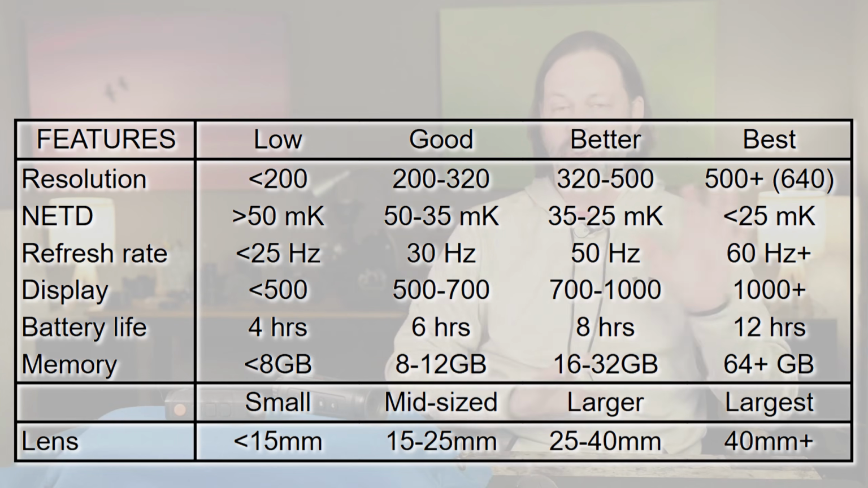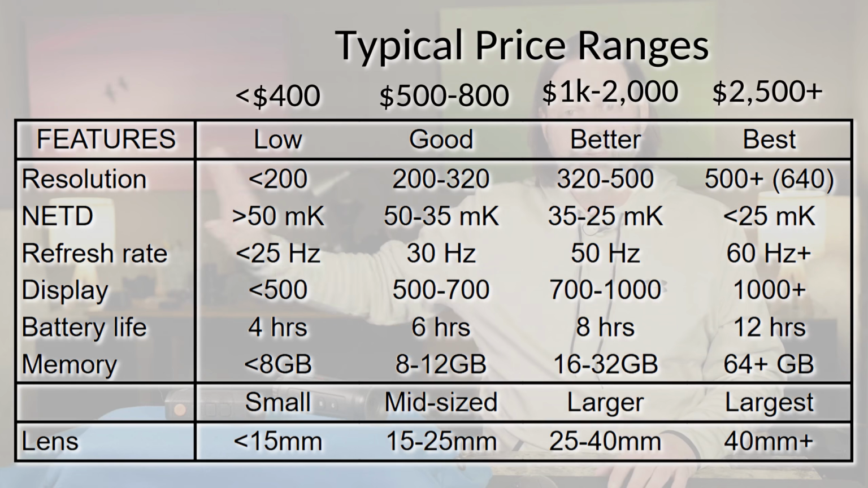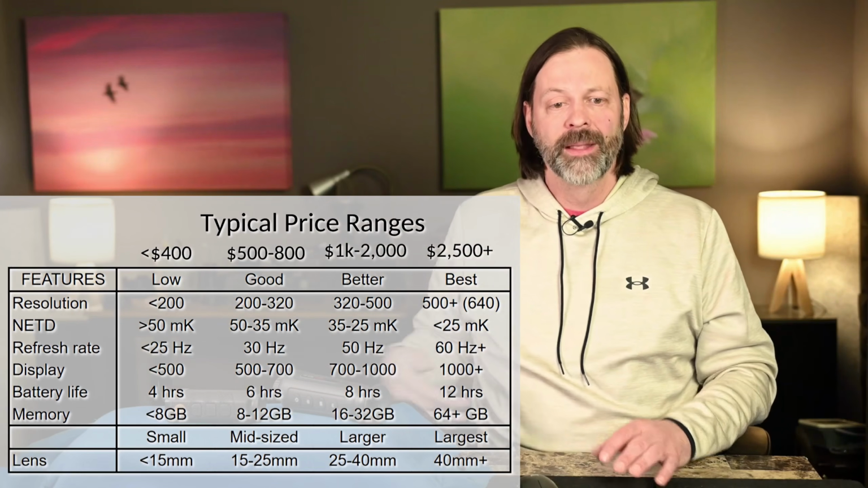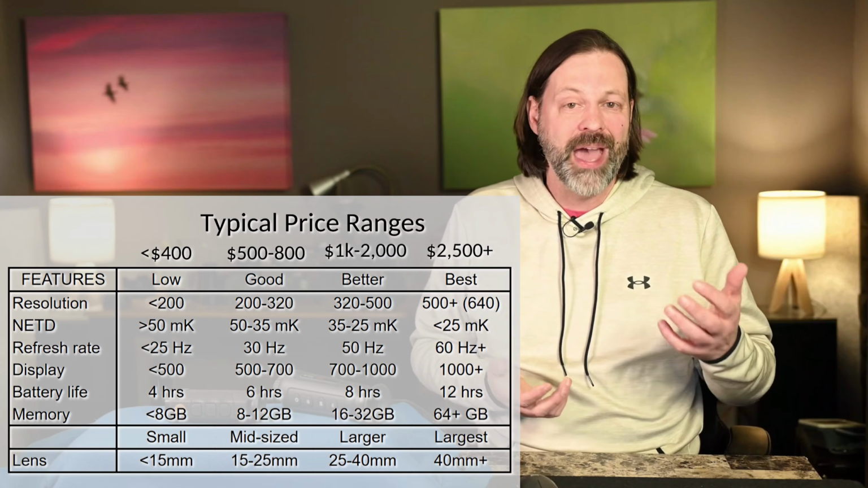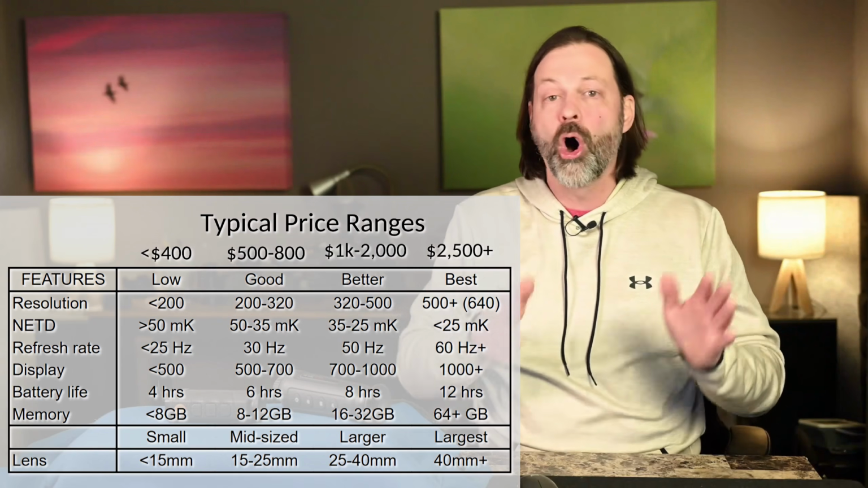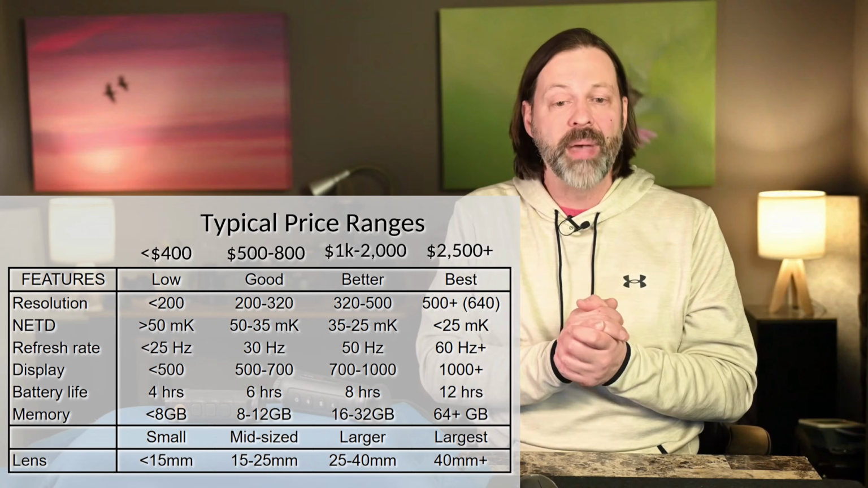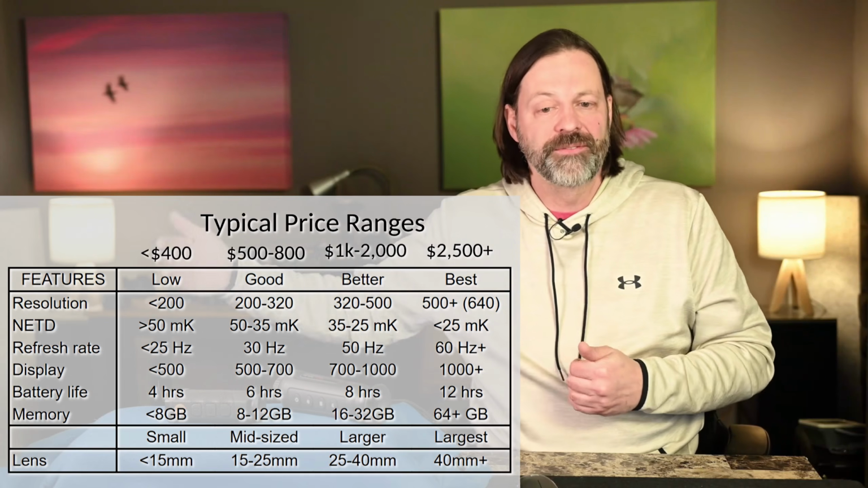So when I researched all of the products, and I looked at hundreds of products and just looked at their features, what I find is this was how it paired out. Resolution: low resolution, good resolution, better resolution, best. Low resolution under 200, good resolution 200 to 300, better 320 to 500. Best was normally around 640, often in even increments. So good was typically like 256, better was often like 380, and then best was often 640.